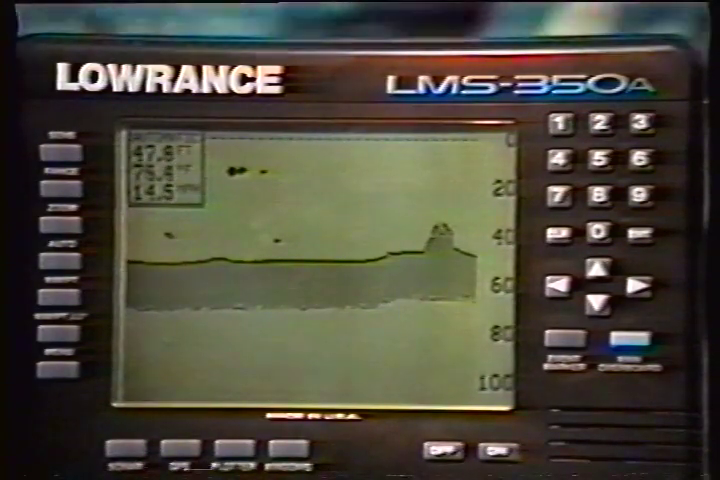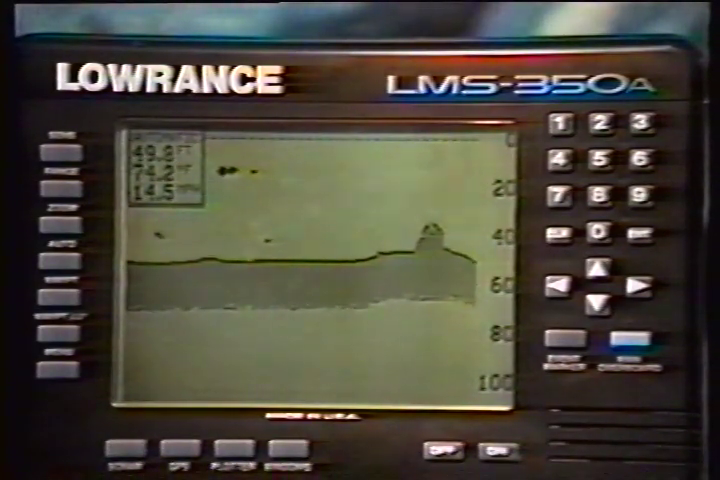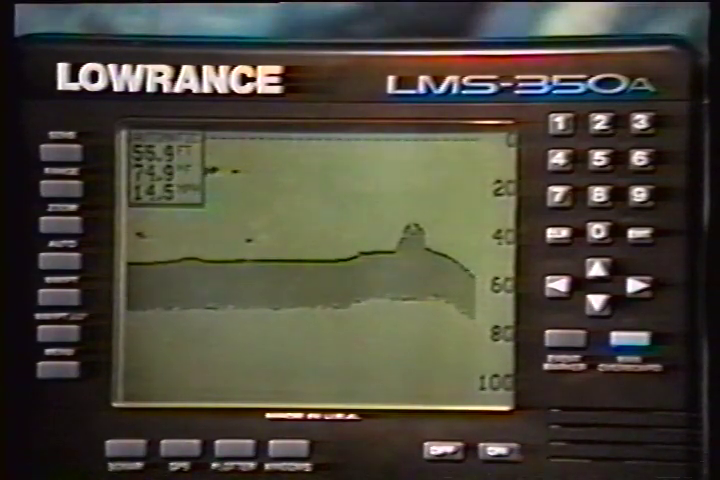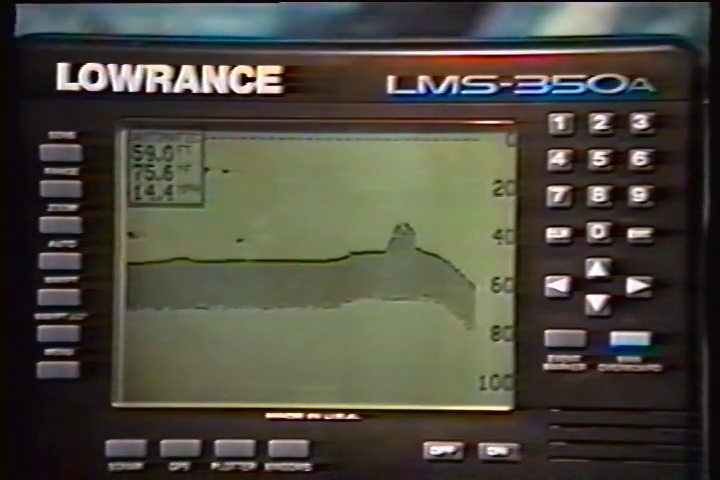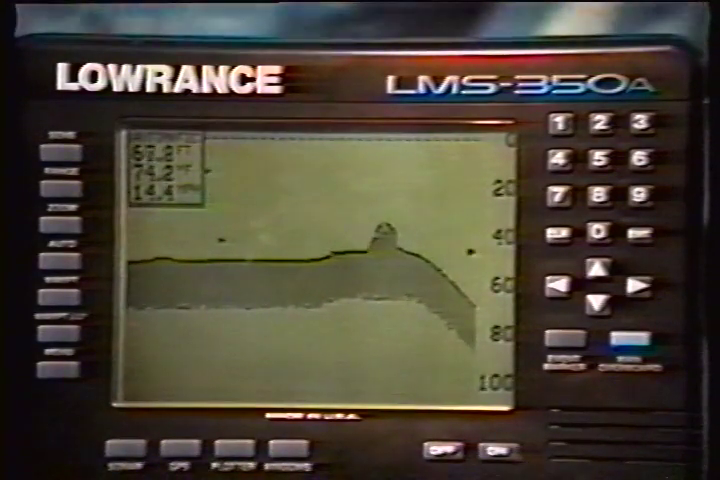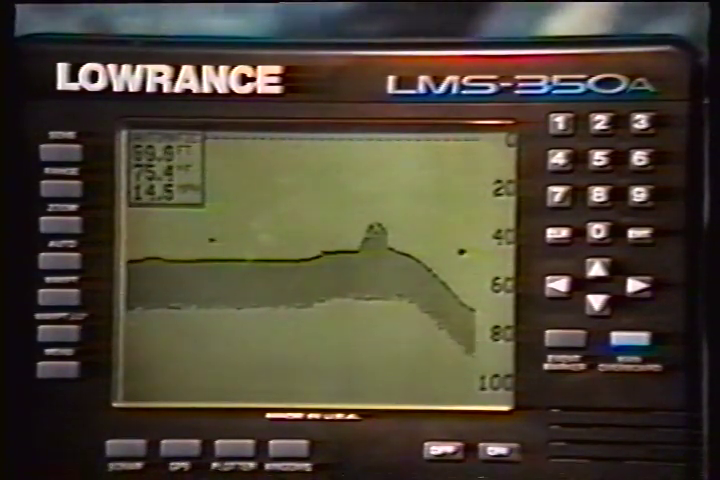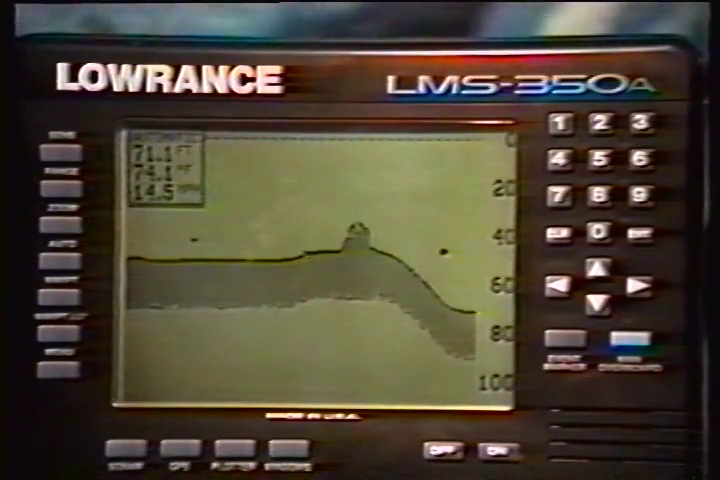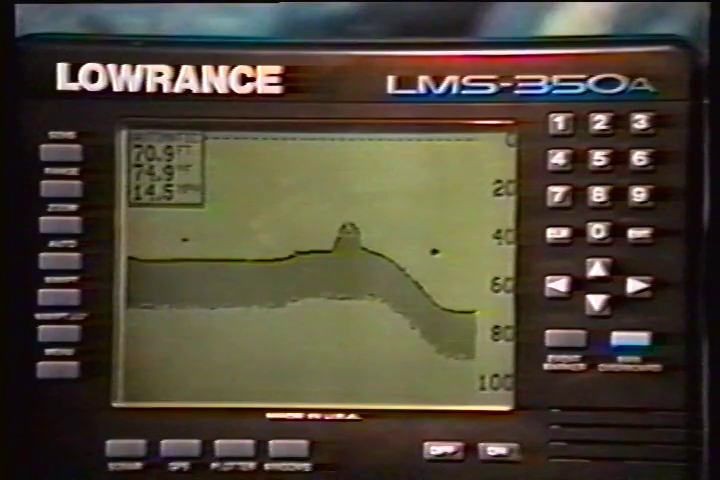When the LMS 350A is turned on for the first time, the digital depth display is located at the top left corner of the screen. It displays only the bottom depth. If it loses the bottom, the last known depth will flash on the display. When the digital finds the bottom, it will automatically display the bottom depth again.